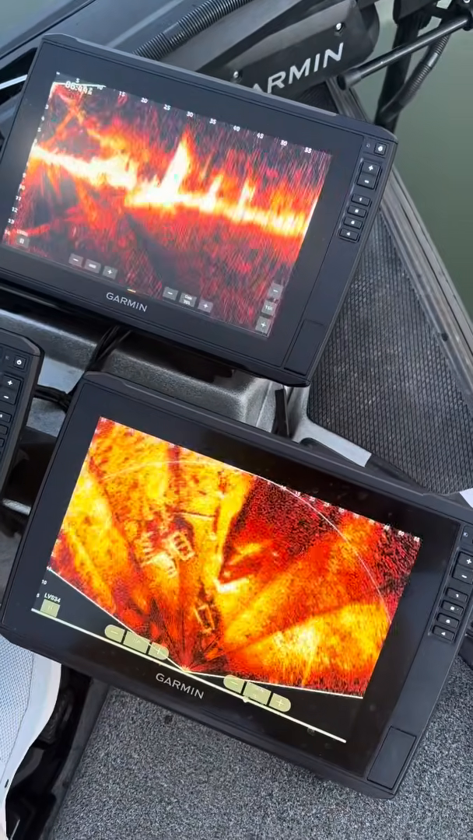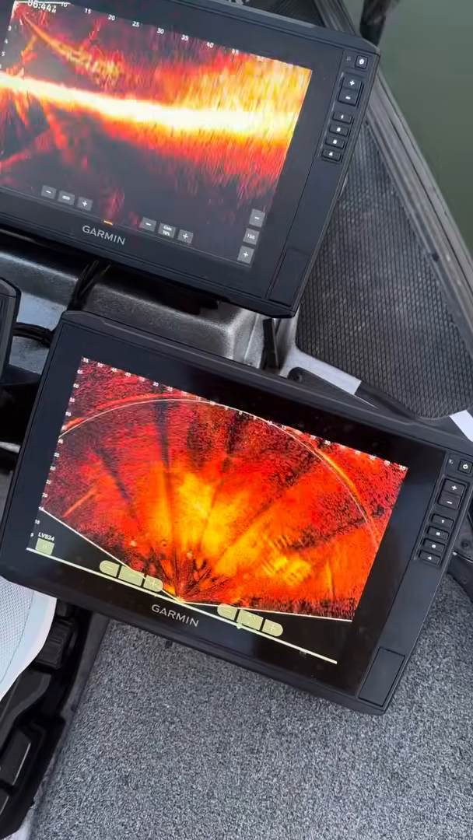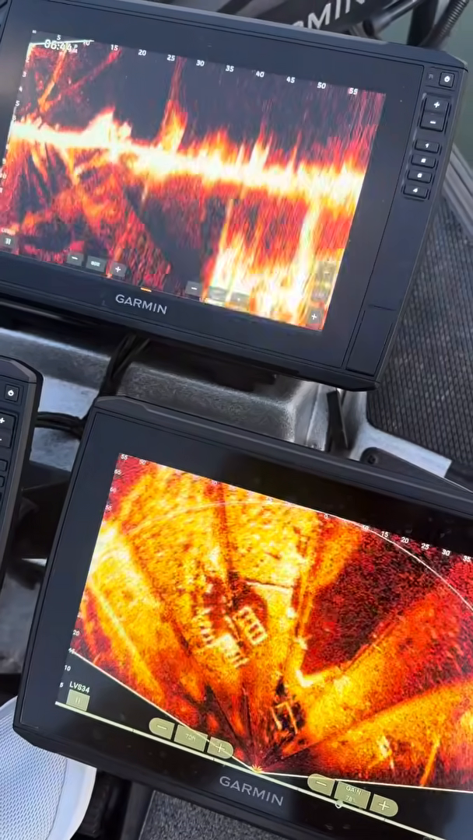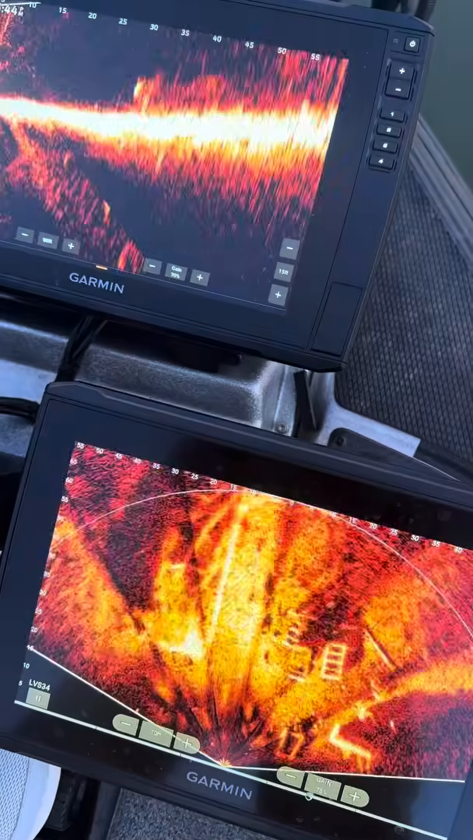All right, guys, I have two views here of Livescope. On the top unit, that's Livescope in forward, the regular style. In the bottom, that's Livescope Perspective mode. I'm looking at sunken boat docks right here. You can see that you get more of an overall picture with that perspective.